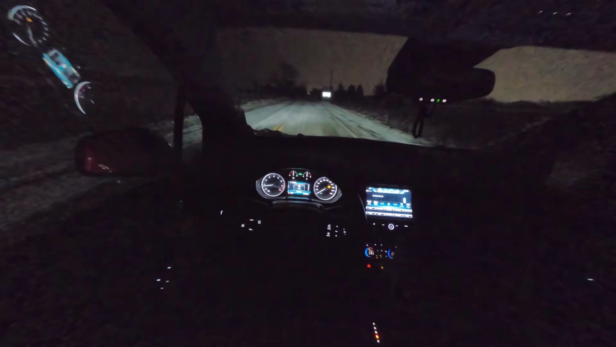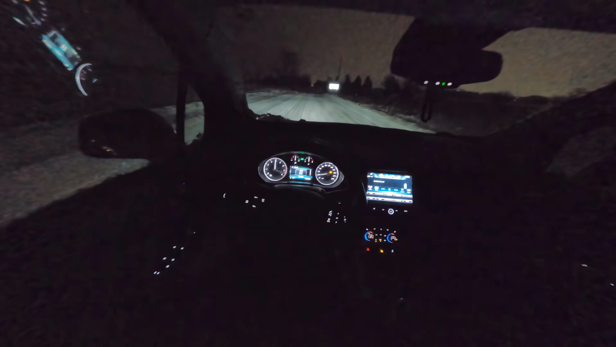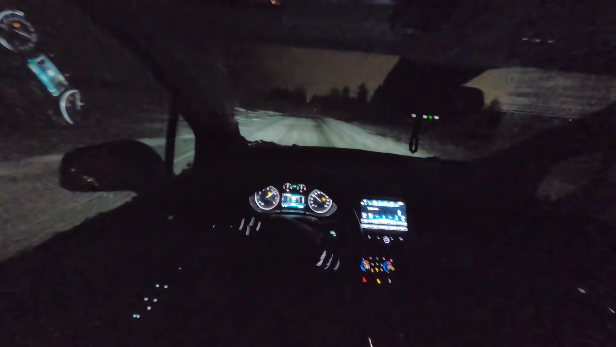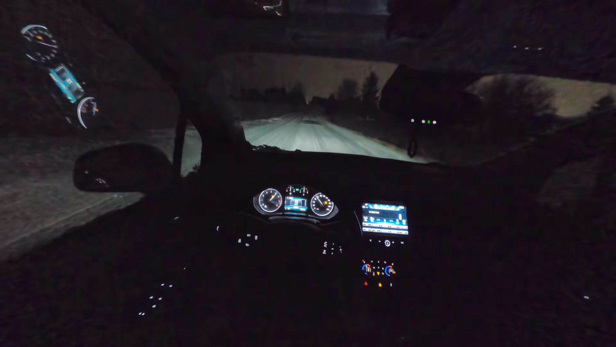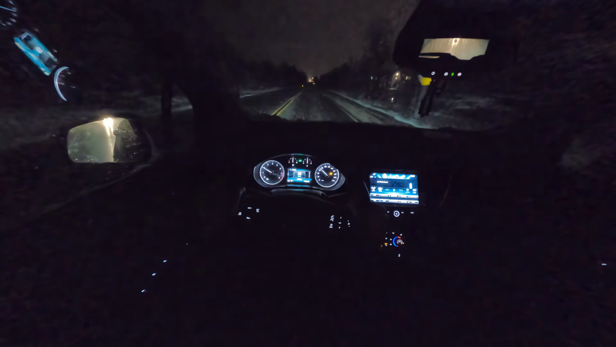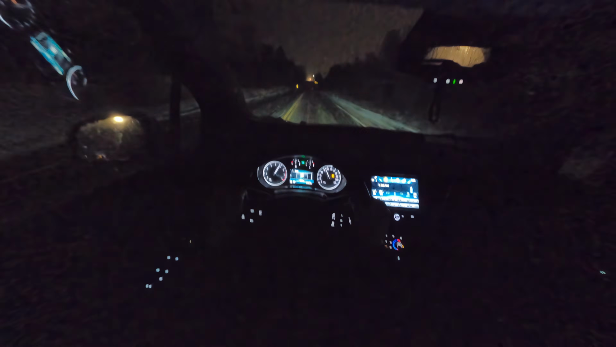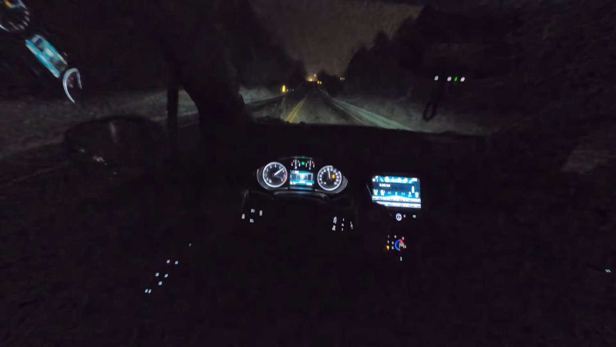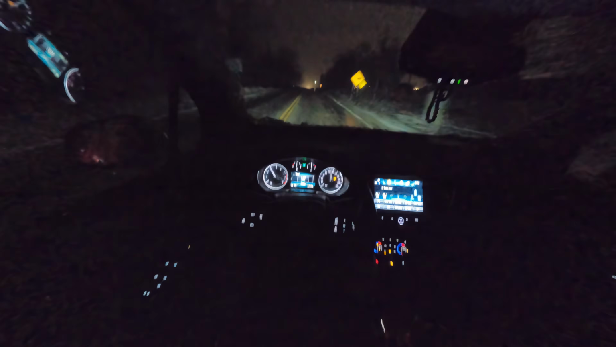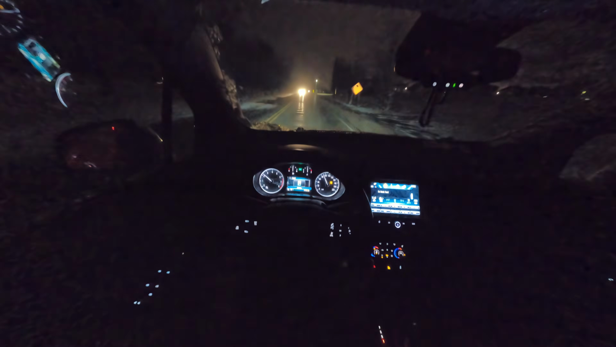But, all right, we're gonna see how it gets off the line. You can see what I mean. It really just converts RPM into noise, but that's okay.